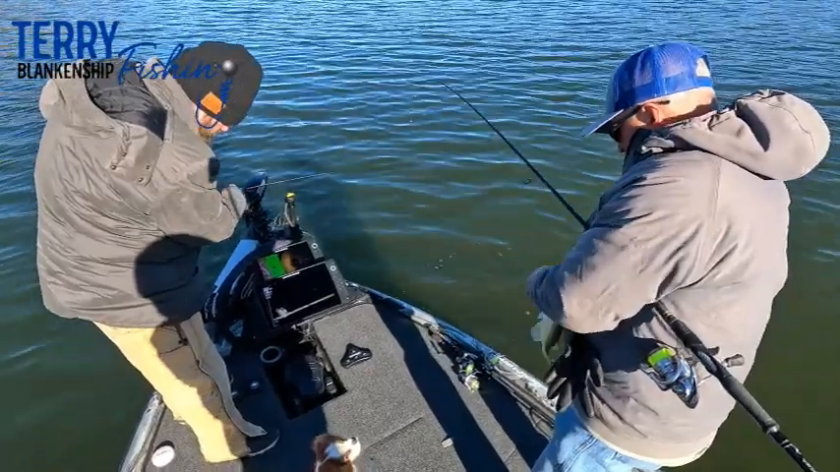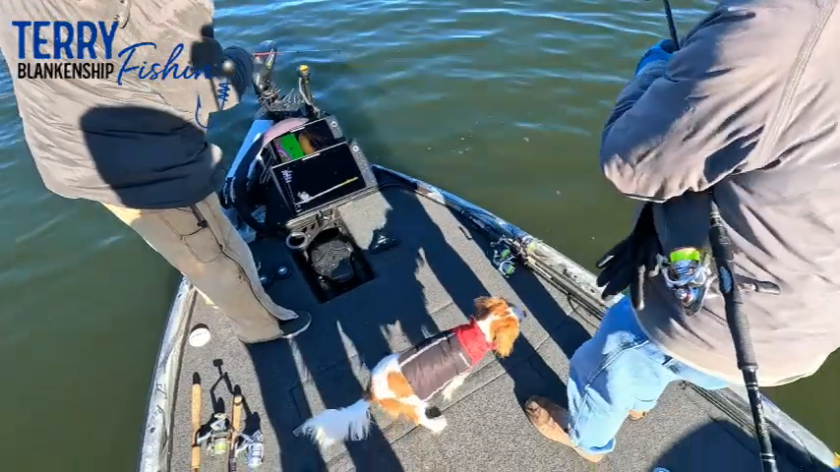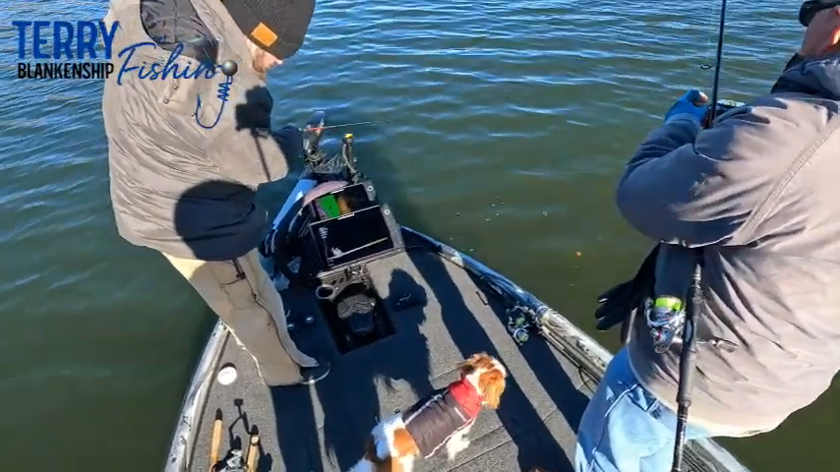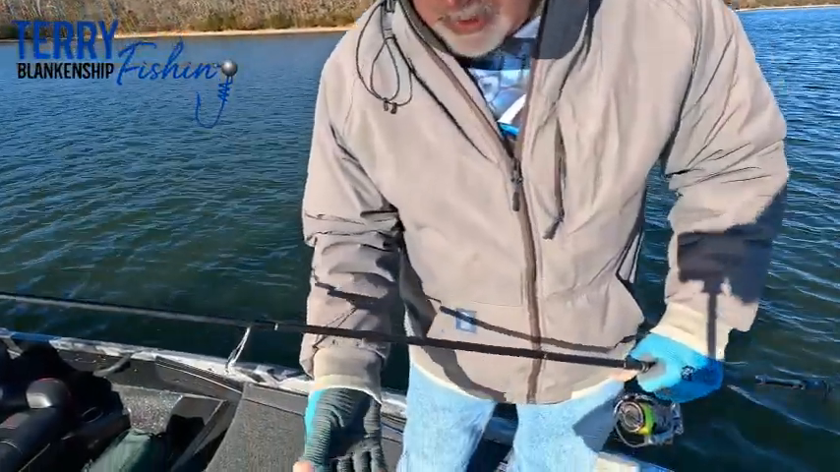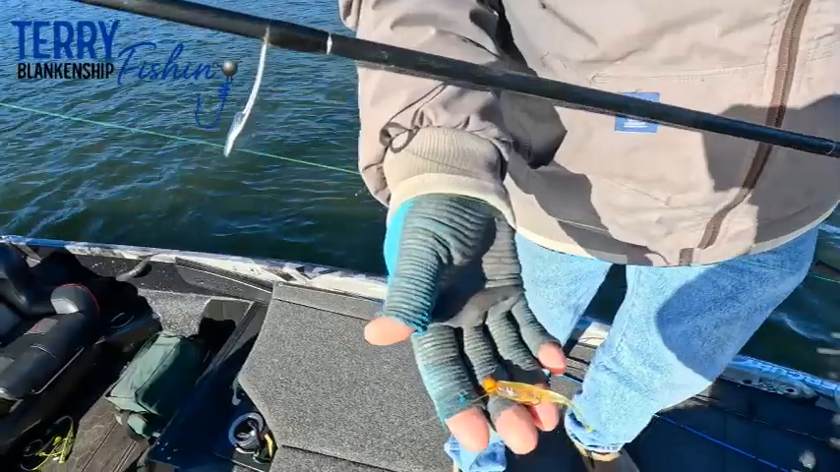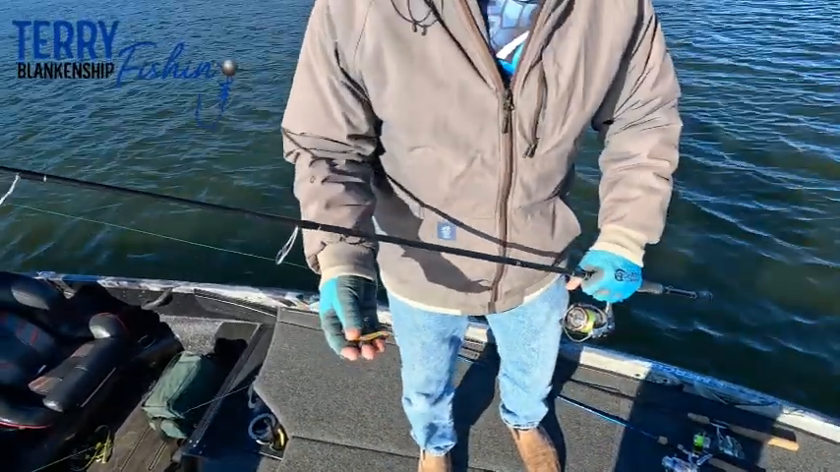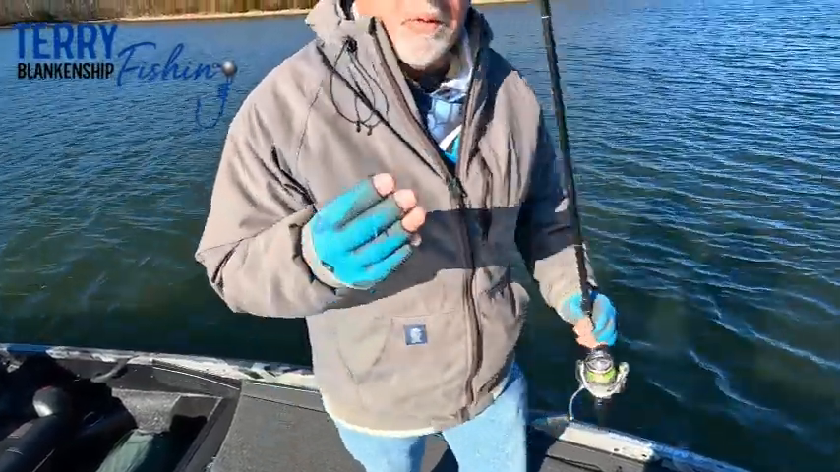Casey, you want to kiss that one? There you go. We got us a Bobby Garland pink lemonade bait on with a Blankenship shooter head with chartreuse on top, and we're going to see if we can spot us some fish. We got some fish here nearby. Let me get lined up on it and we'll see if we can catch one on the first cast.